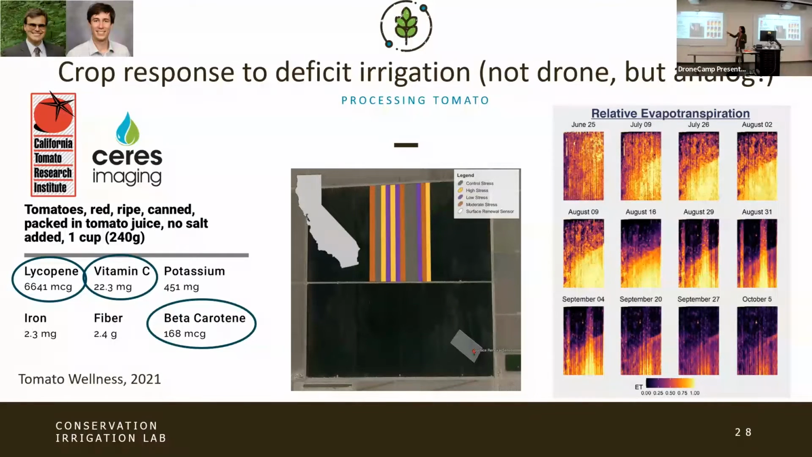And it's neat because until we had the power to collect really high resolution thermal imaging, people would do deficit irrigation studies and take ground measurements. You go out and take plant physiology measurements to see how the crops are responding to lower watering, and what we're seeing in terms of yield at the end of a season. But with a drone or this type of imagery, we can see that before we started the deficit, no stripes, and then the stripes come.